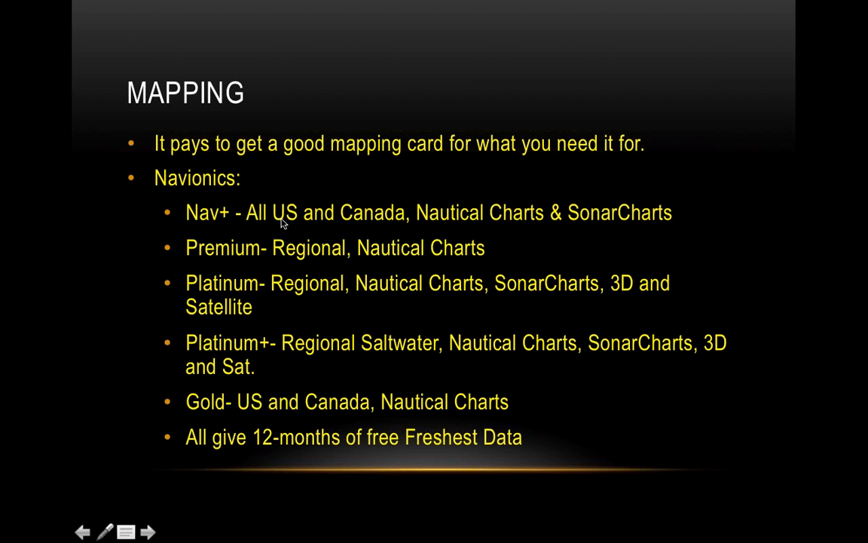It has all of the U.S. and Canada already on there. It has nautical charts already on there for all of their maps for U.S. and Canada. And then from there, you have the option to download Sonar charts, which is their real high definition charts, onto that map. And you actually have to turn Sonar charts on, which is really important.